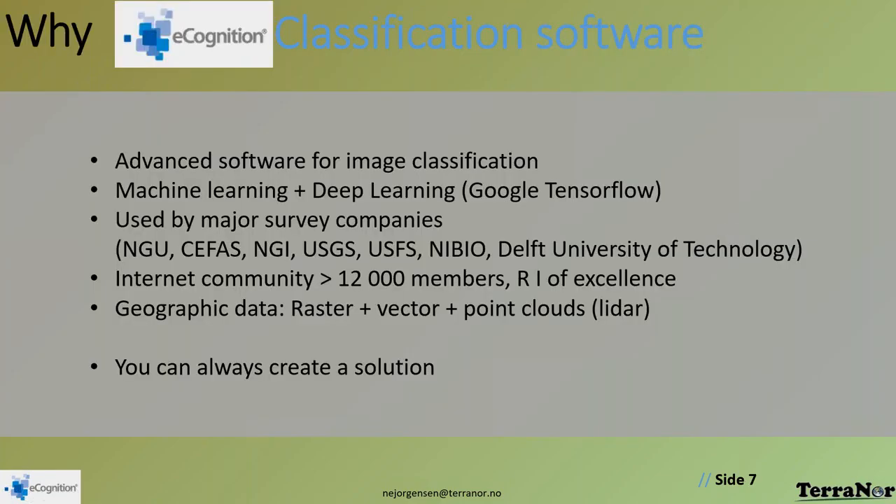First of all, a little bit about eCognition as a software tool. I mean, we have been using this software for 20 years, and the way we sell it to customers is we train them, we help them building applications, and we help them run the solution. It's very advanced, and some people think it's complicated to learn, and yes, it is, and that's why it's so good. And it has machine learning and deep learning routines.